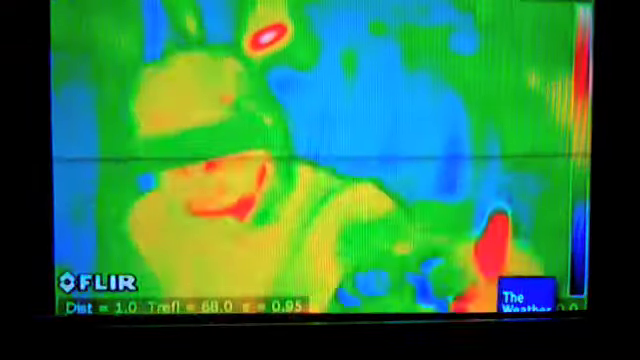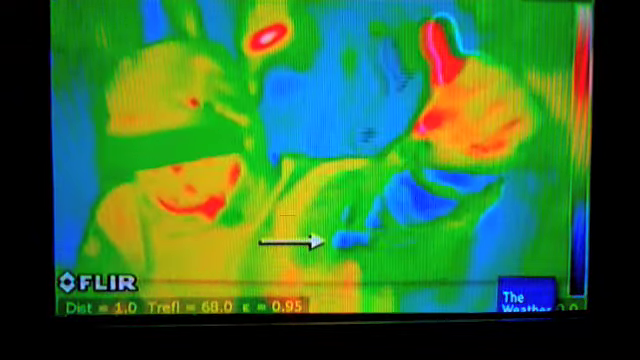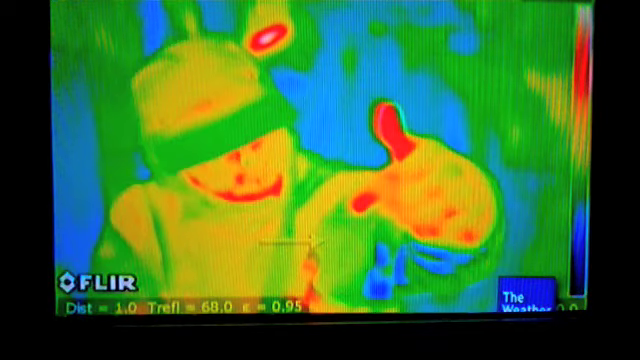A lot more options. I think what was most impressive with this jacket is that we actually saw some blue colors on our thermal imaging. The blue indicates relatively cooler temperatures than the yellow and the orange and the red. That means hot. And that was indicated on the thermal imaging, so that was really cool.